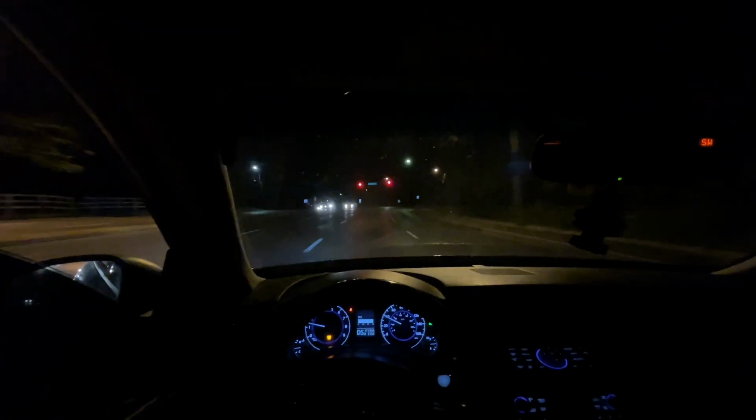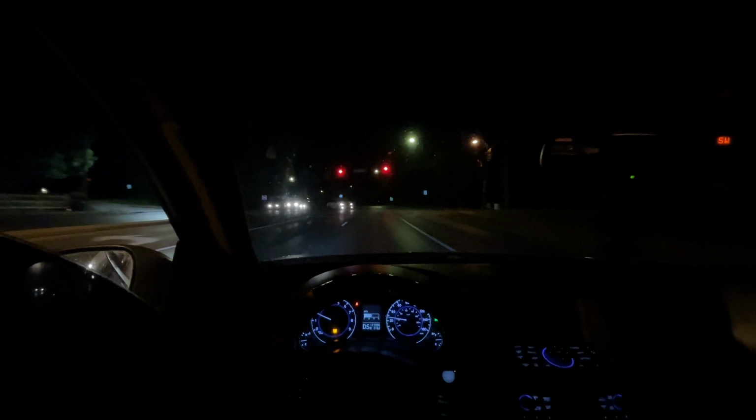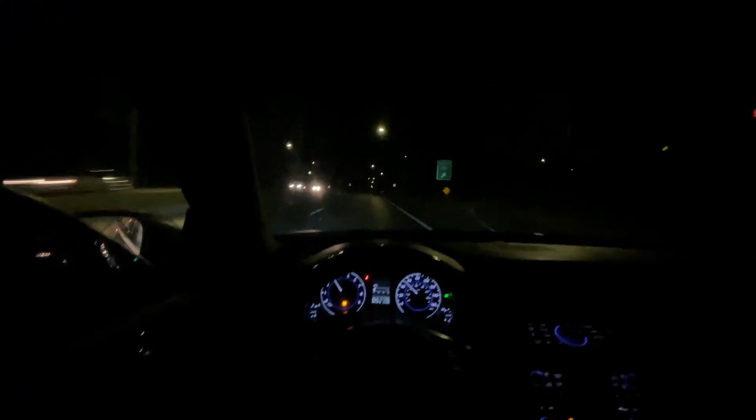Damn. I like the low speeds anyway, but we gonna see what's going on over there. It's about 15-20 from my crib for real. Come on, pull up, see what's going on. See if they racing. See if they doing anything. Woo. Sound good. Being cautious.